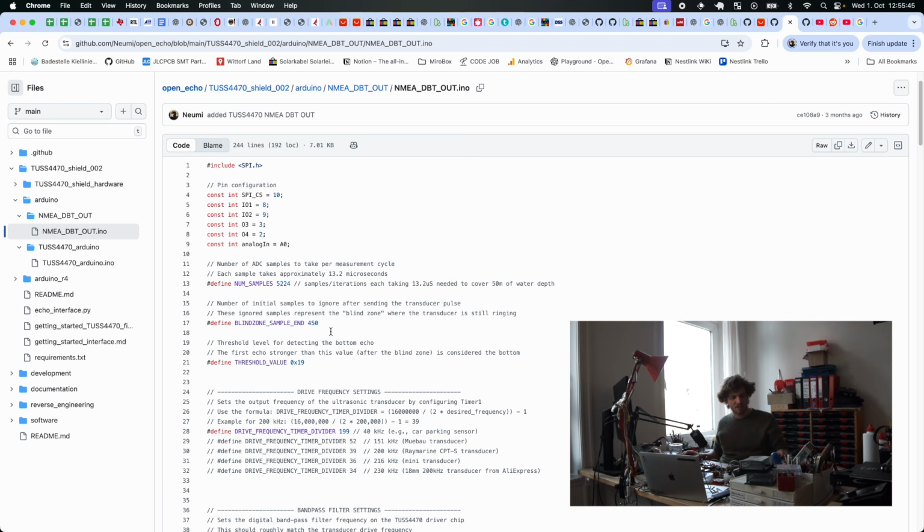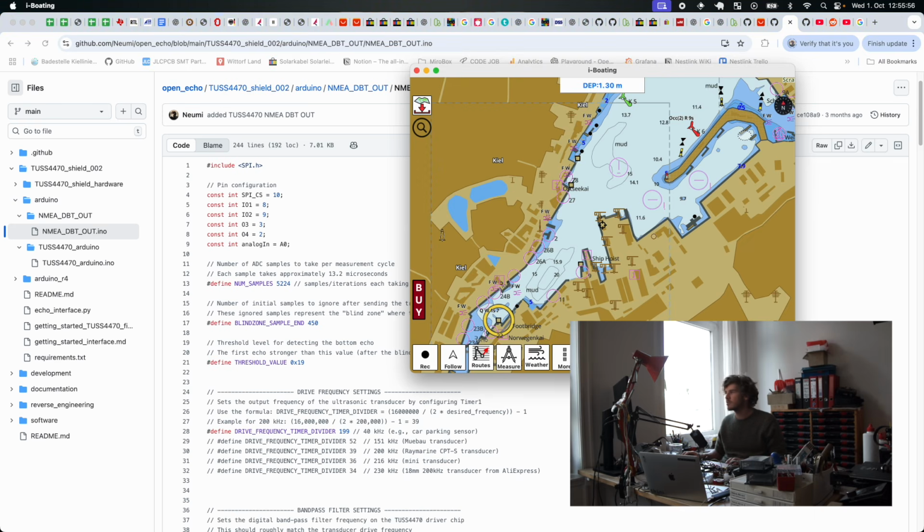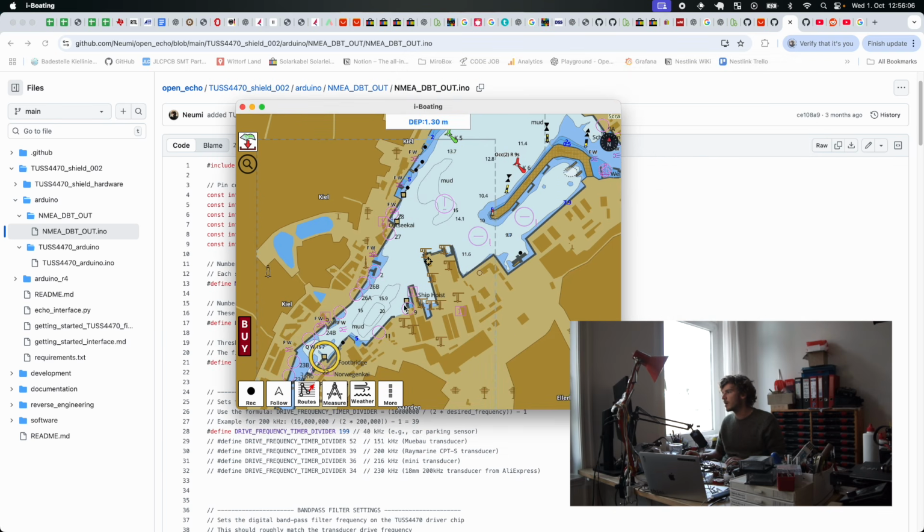So you can connect, for example, a Pixhawk controller directly to your Arduino shield or to the Arduino setup, or you can just connect the Arduino via USB to your computer and use the USB data source in iBoating or OpenCPN, which is convenient if you don't care about the raw data, or if you don't have another display and only want to use the chart plotter software on your computer on your boat and want to know the actual depth below you.